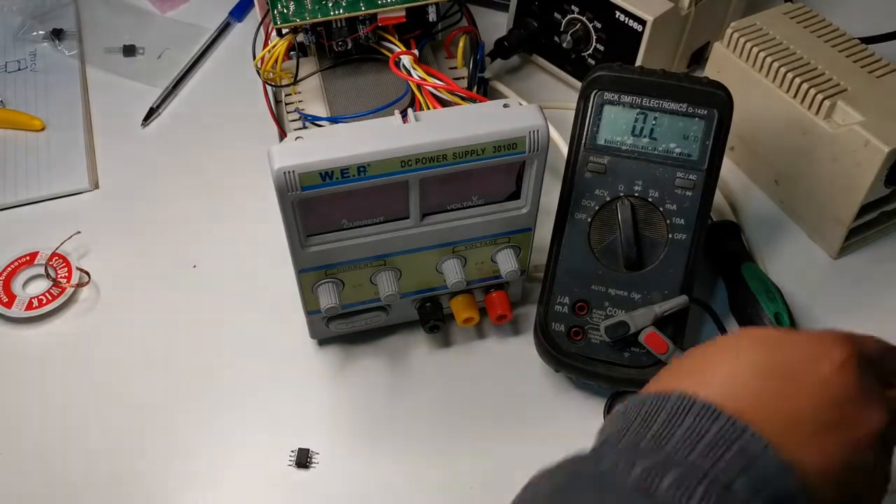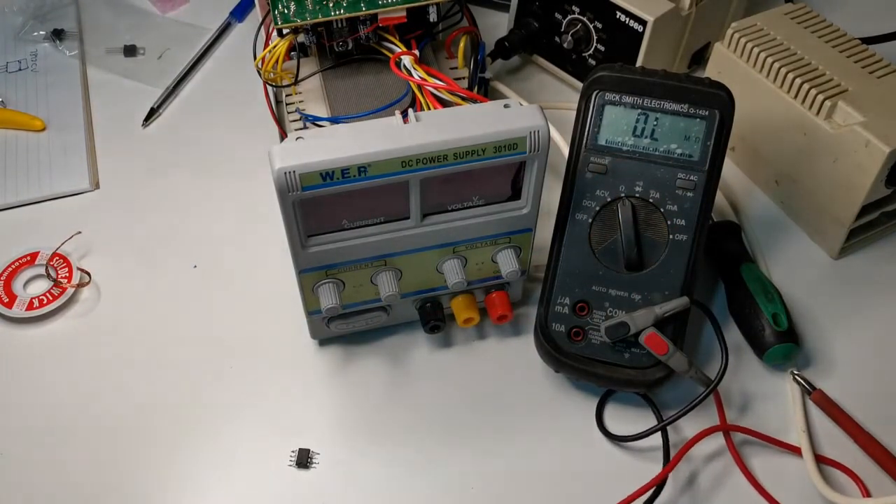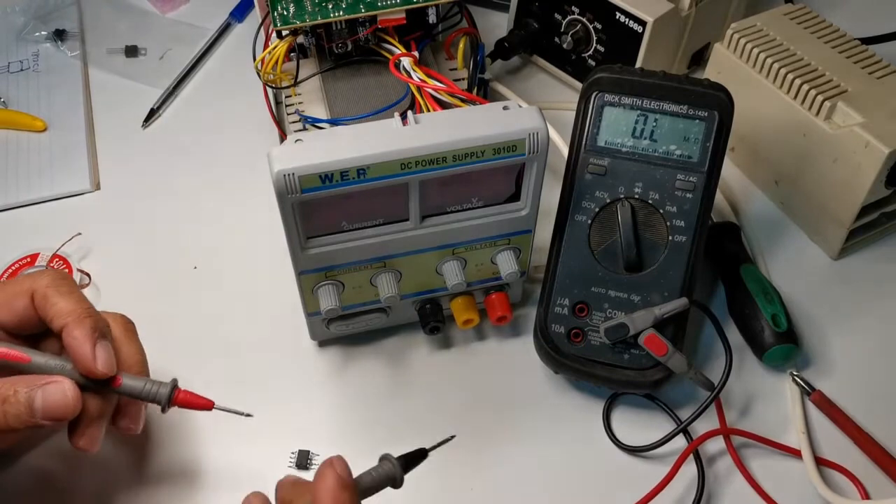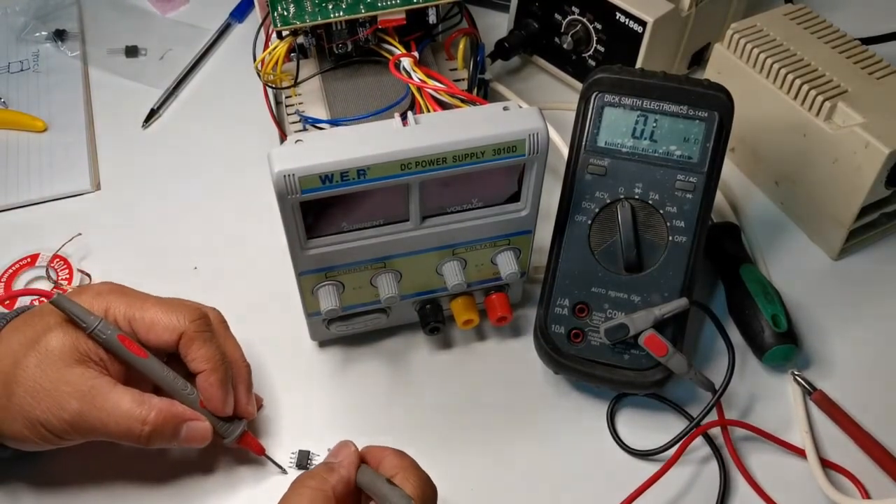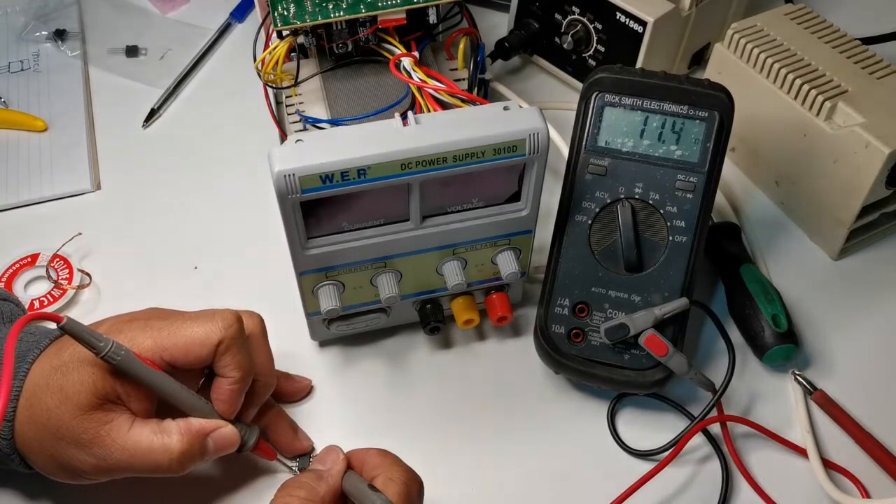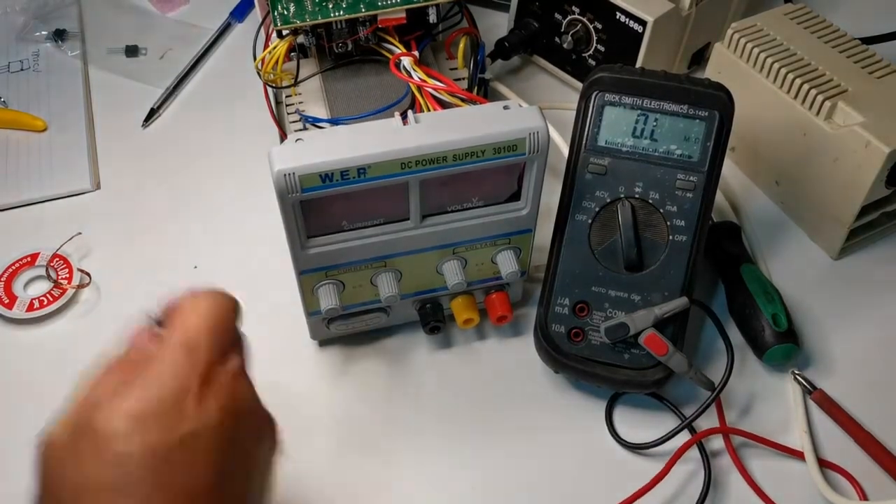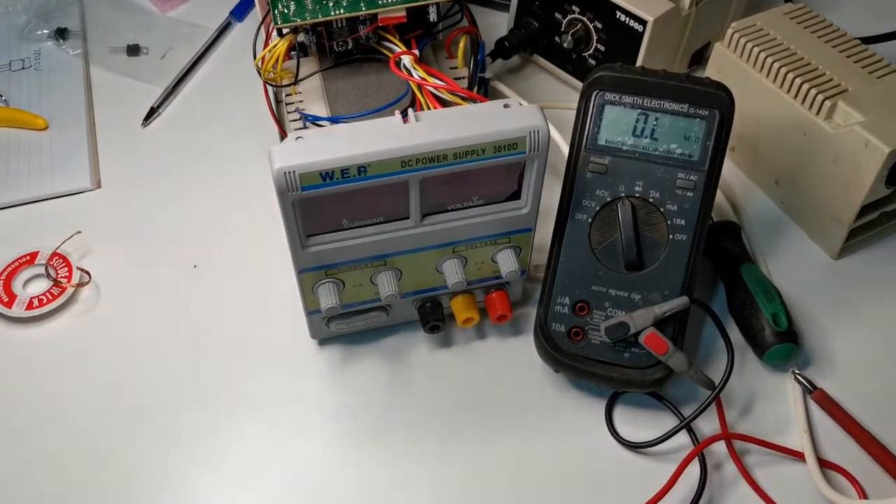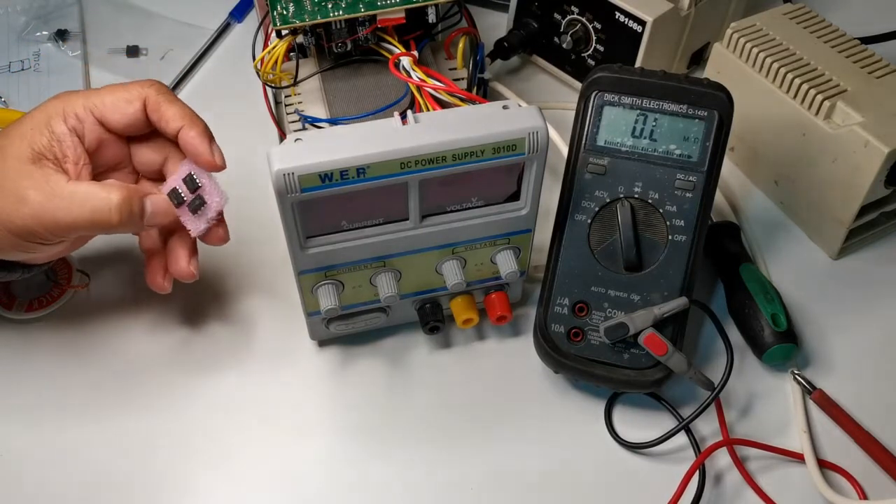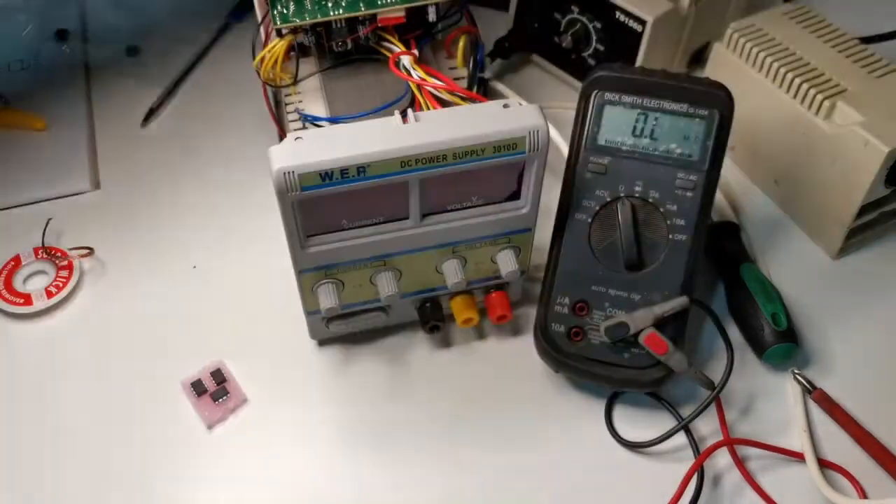Okay, we'll check, sorry guys, I was running out of battery, so here we go, we're back. So now we check the resistance between pin 8 and pin 4 of the chip. Here we go, it's 11.4 ohms, so that's definitely faulty. Okay, I think we found the problem. So now we have to replace this chip, but I really would like to replace both with the same type, LM358. So we'll do that.